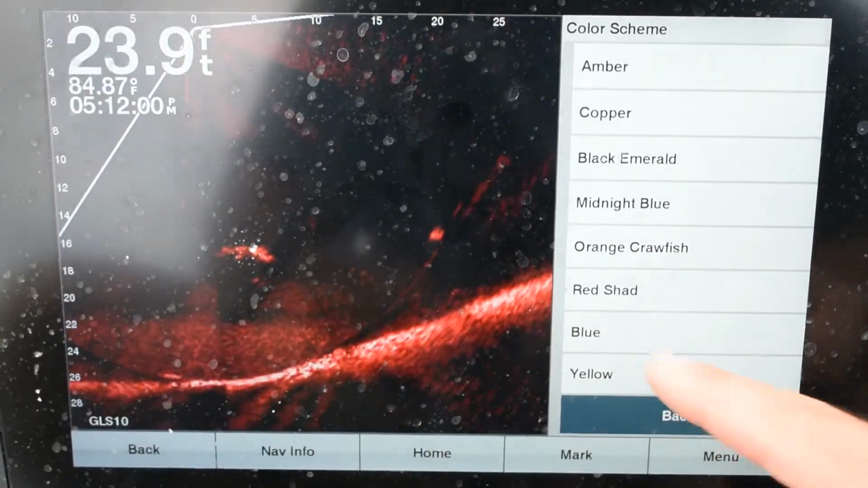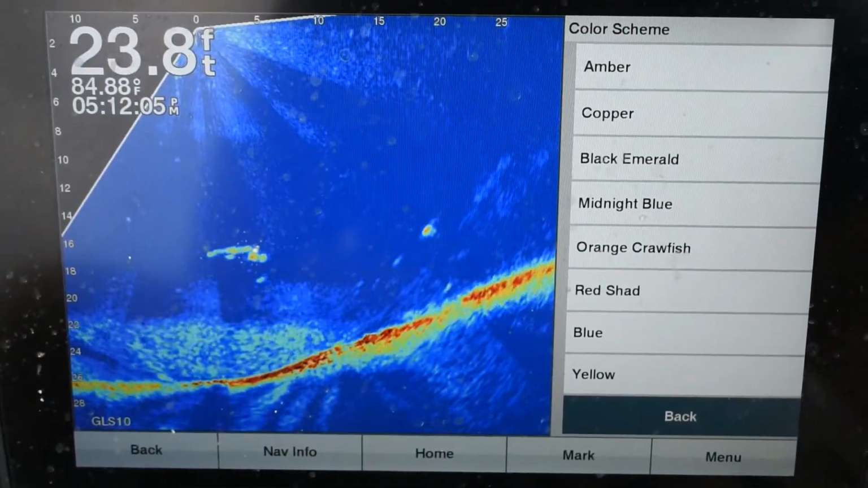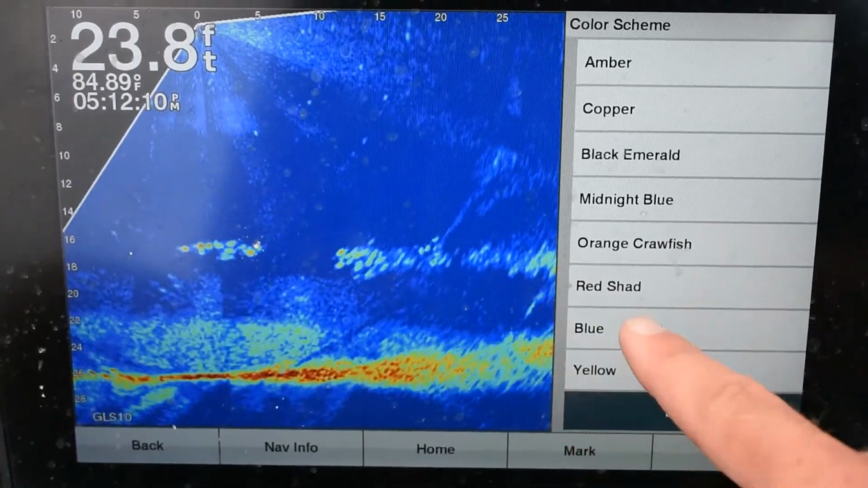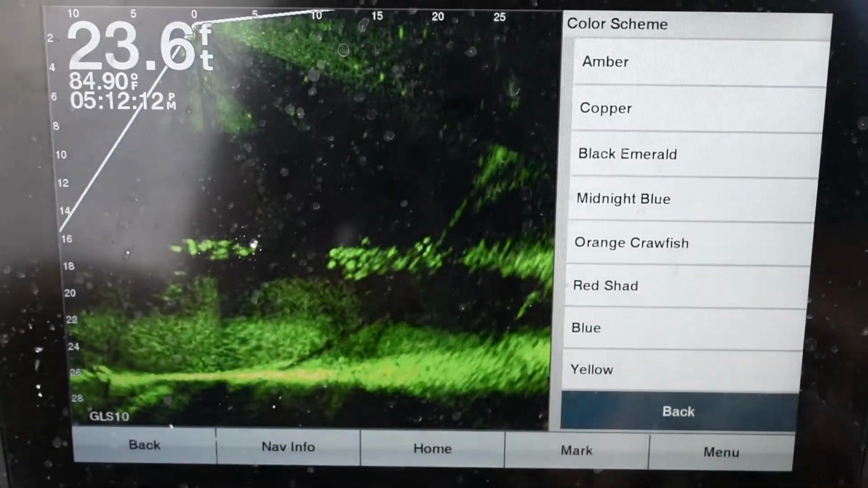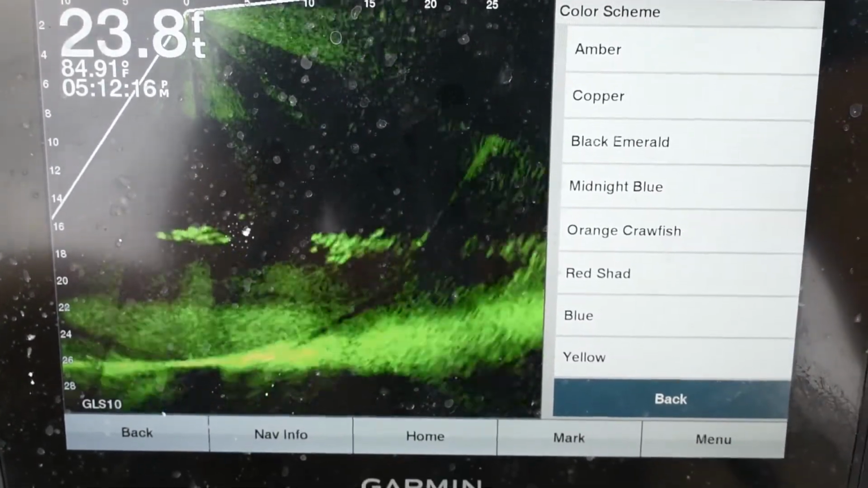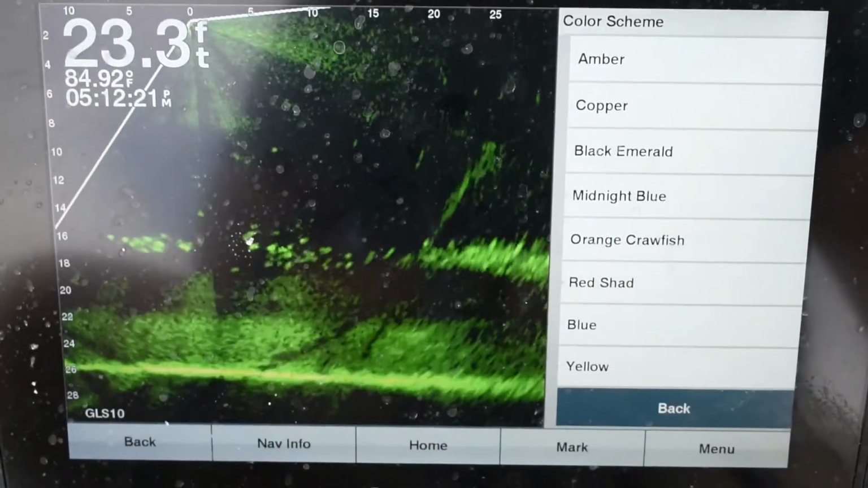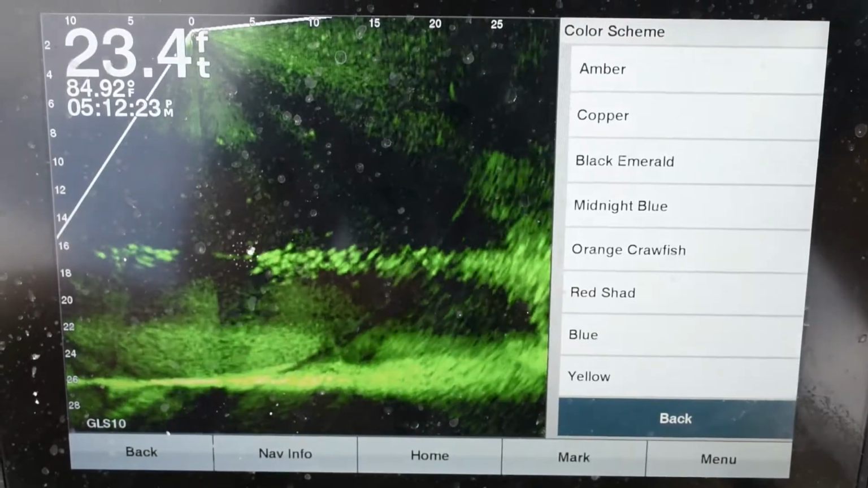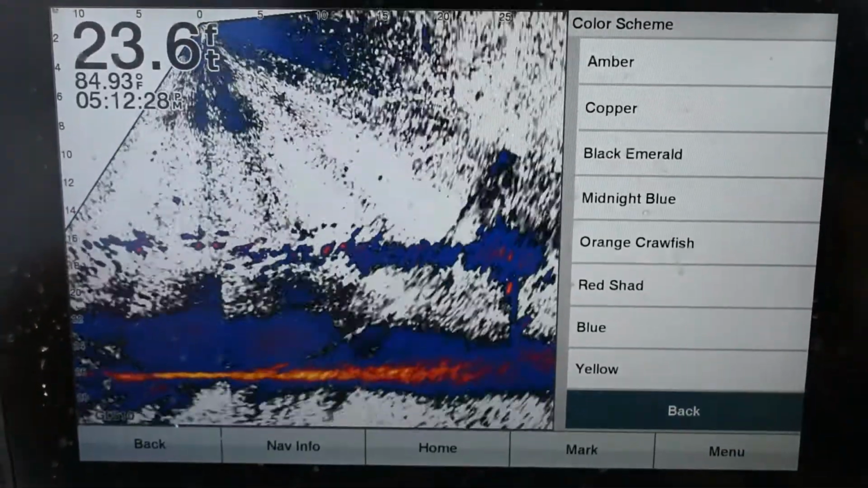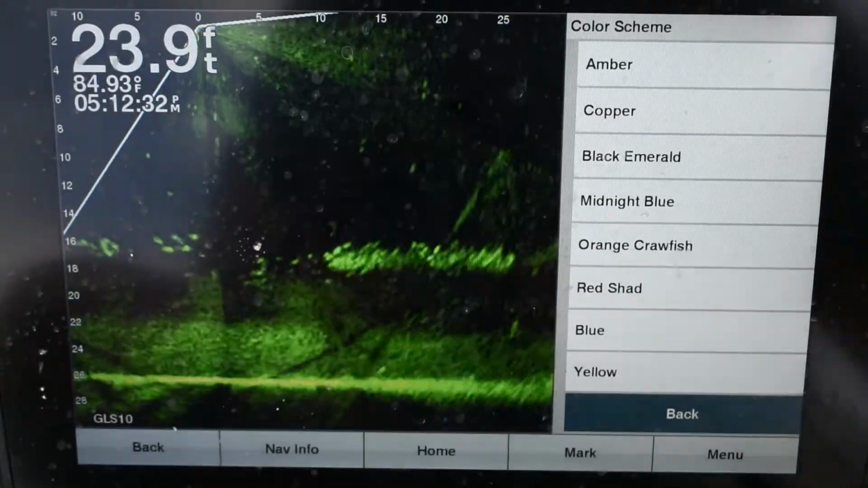Orange crawfish, red shad. Blue, this here, it really shows up the fish, but makes it hard to see your structure. See, here's more fish, but I can't see if we can scoot over here and find some structure. It's just a ton of fish, they're all suspended right there at 16 feet. And see, this is what they look like in blue. And then this is yellow. I'm not a real big fan of yellow, not really a big fan of blue. I'm a black emerald guy.